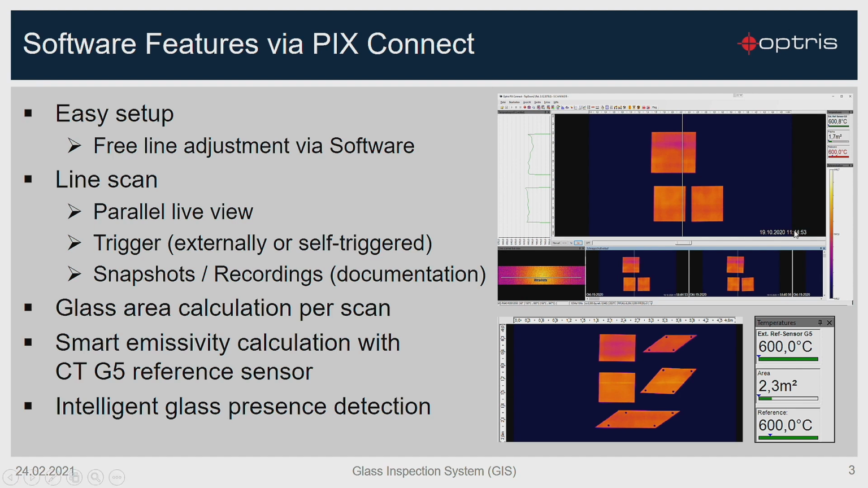So that means you can open the layouts immediately and you can start direct with your measurement. You can see also that we have inside the image digital adjustments. So you can see here on the top the live image of the line scan, and you can see at the bottom the history of all line scans. So the operator can click on an image and can open this image and can have a look on the temperature distribution on the glass sheets.